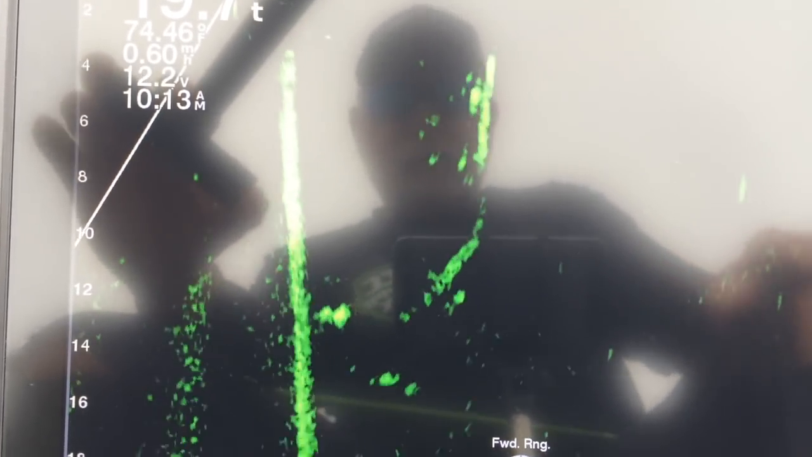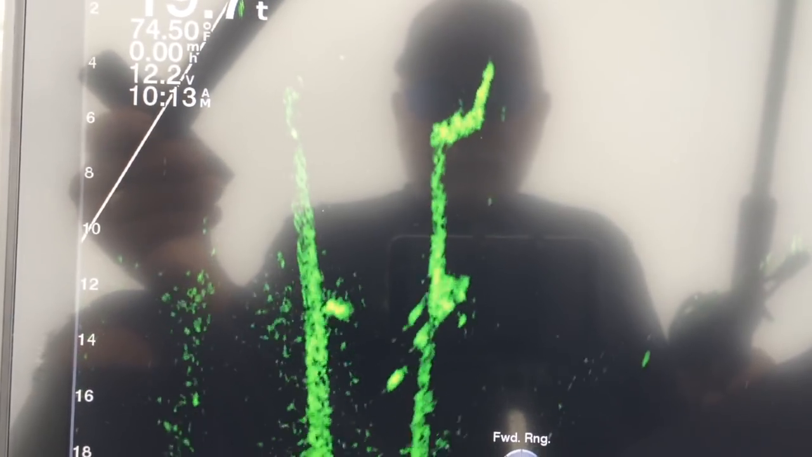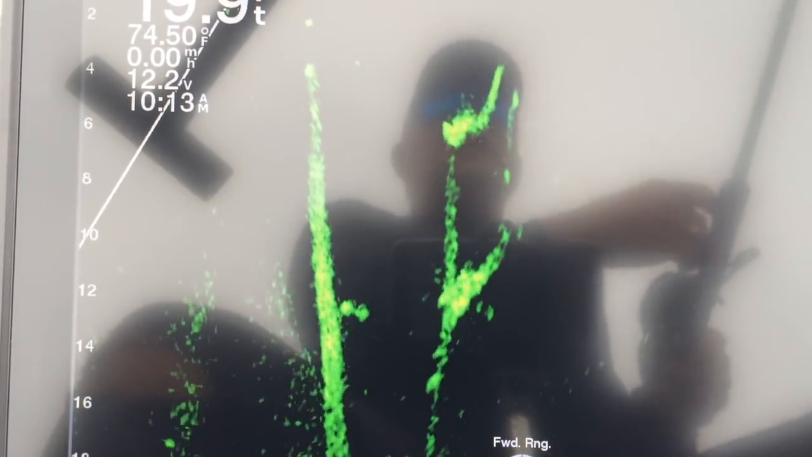The wind's a little bit stronger than I thought. I tell you what, where did they go? They're easing off, those two are. Let's drop down right there. They're not big. They're just right here.